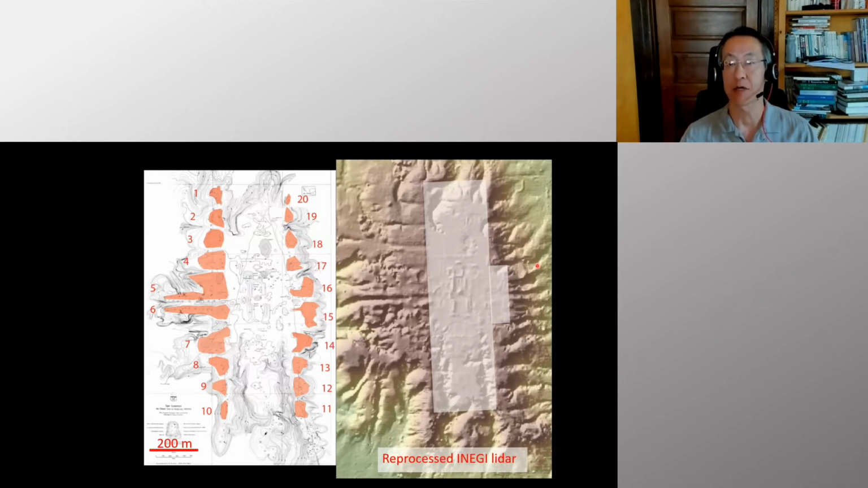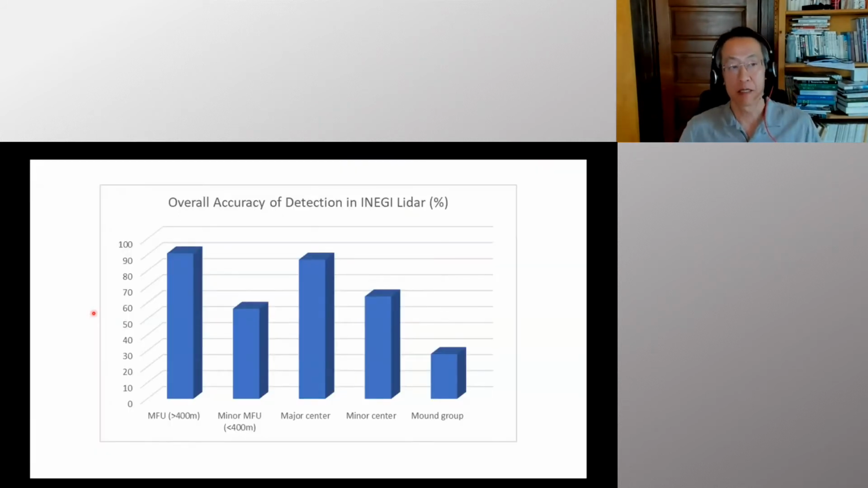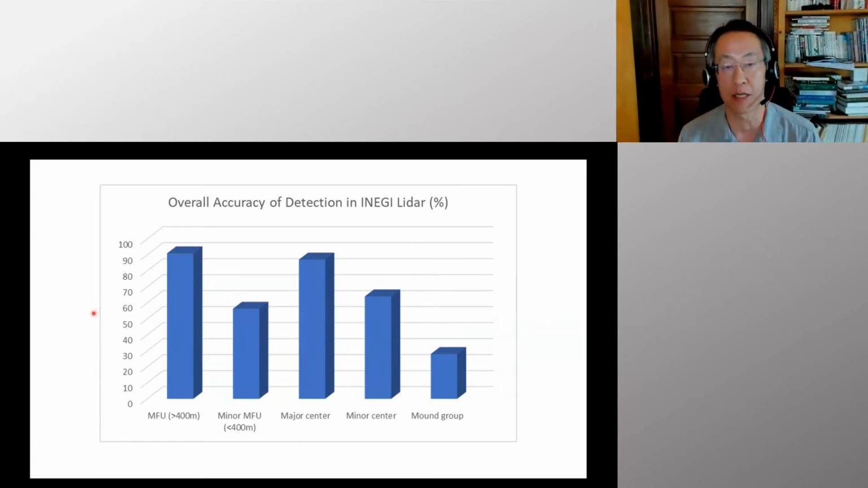But in LiDAR, you can see this really nice rectangular shape.